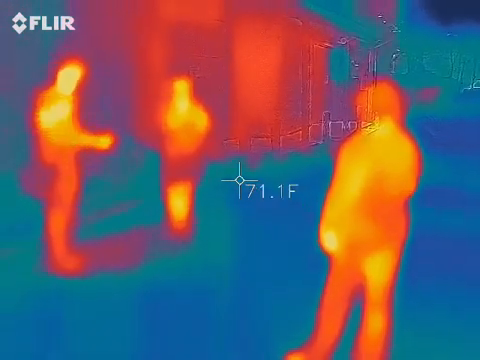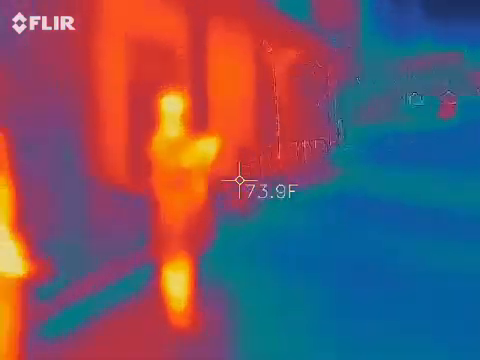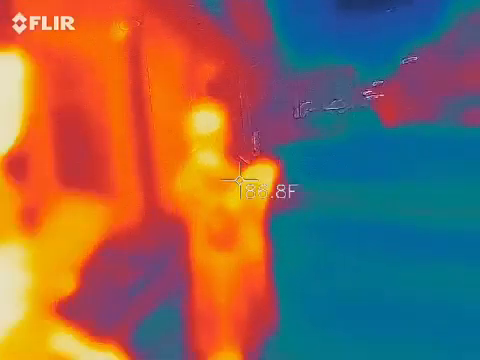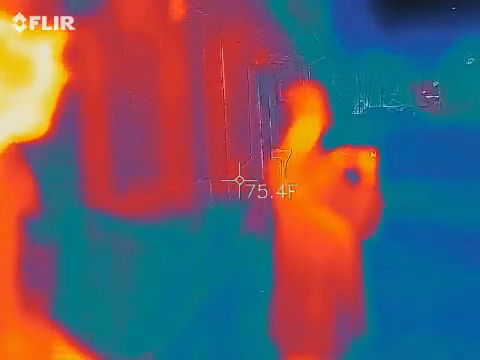Thermal imaging. So, Dave, come down this way. Sorry, I was trying to capture everything. So, again, with those black spots, you know what you're looking for there. Yes, sir. We also could catch thermodynamics in reverse. So what does that mean?